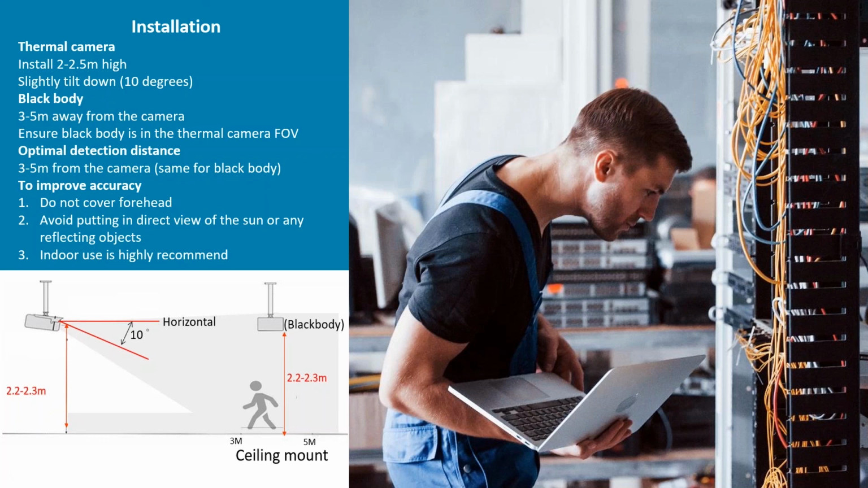Try to keep the black body out of direct sunlight or any environmental factors that could affect its temperature reading. So don't put it next to an air conditioner or a fire or anything like that. Try to keep it out of those kinds of areas.